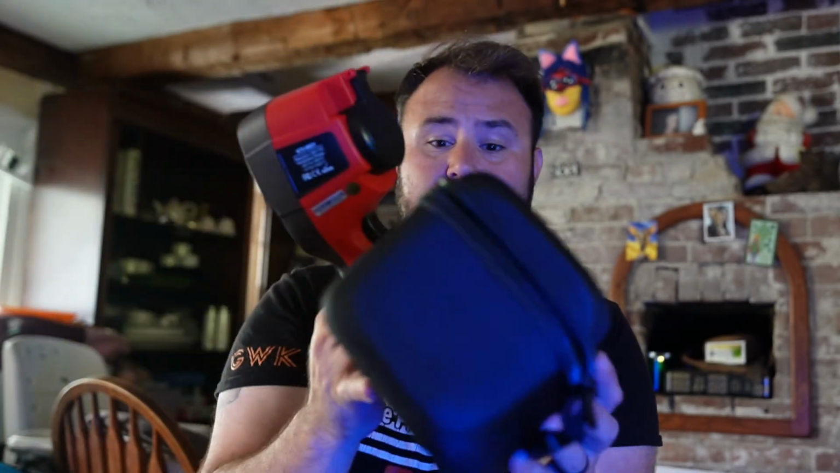Now, this is a really nice case, and how it sits in here. Just going to put it right back in here. It's not loose at all. This is actually really tough, and it just sits right here, and that's it. You can see it's not moving around. So you're going to be able to keep it in this case.